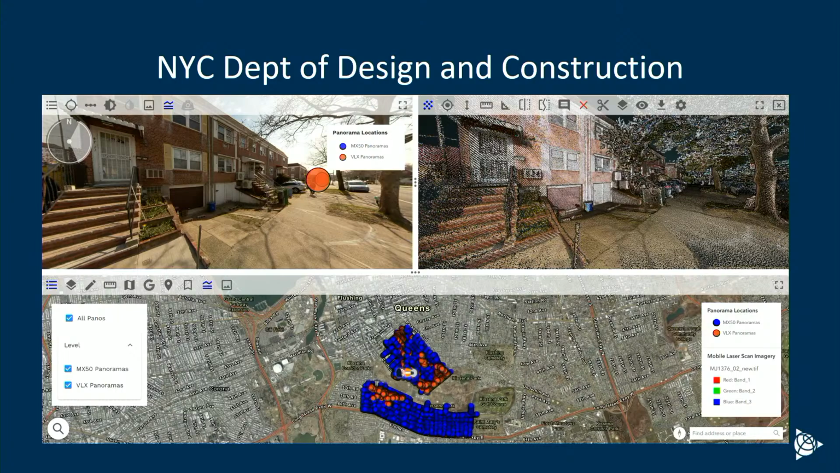So the first project I'm going to talk about was in Queens, in New York City. Our client was the New York City Department of Design and Construction. The project itself is a stormwater management project. They're looking at improving drainage through permeable pavement and other stormwater mitigation efforts to help when they have large stormwater events.